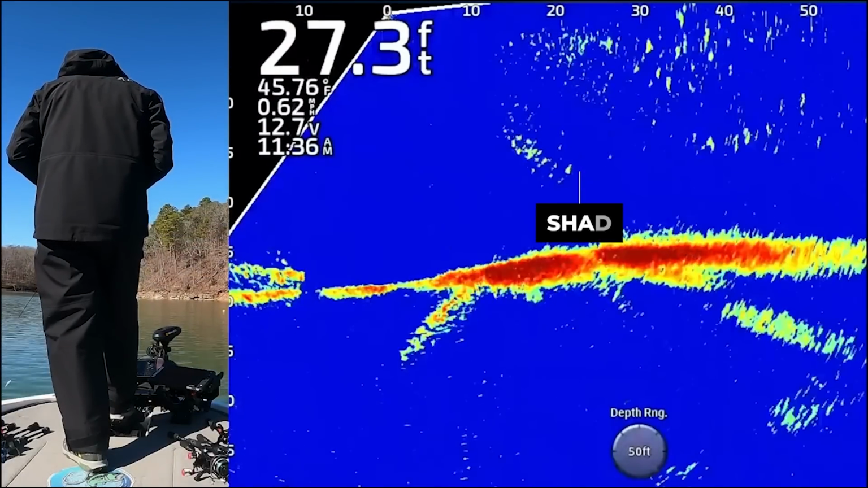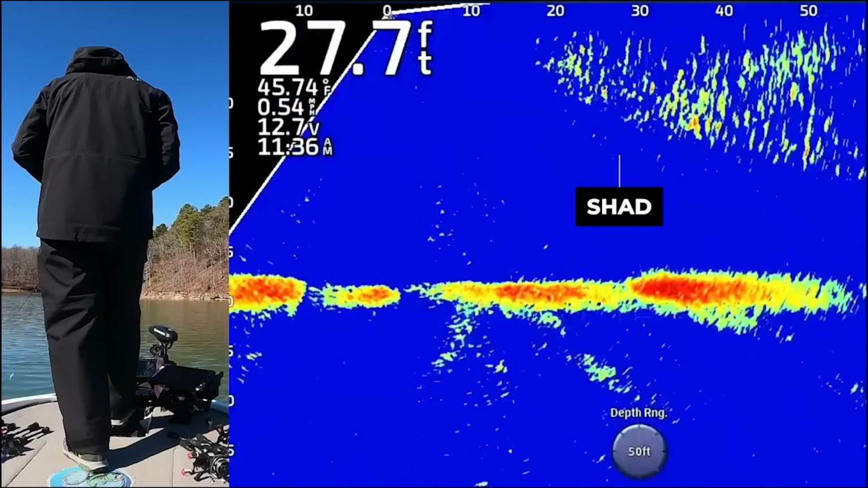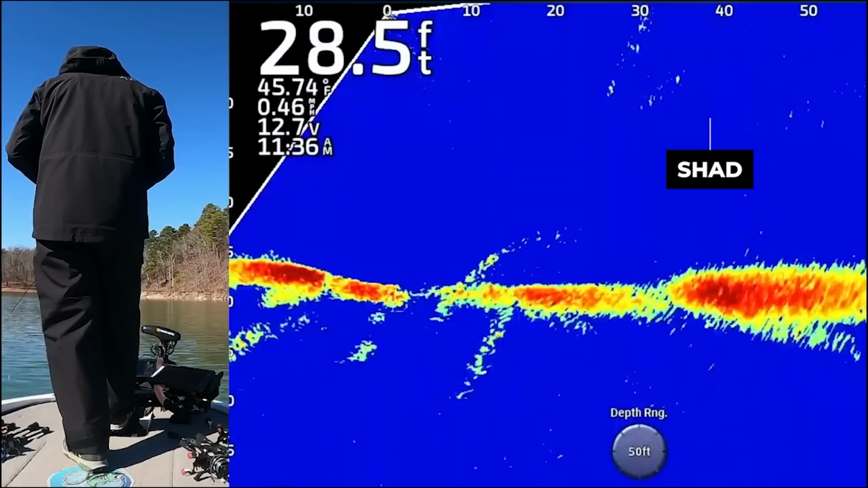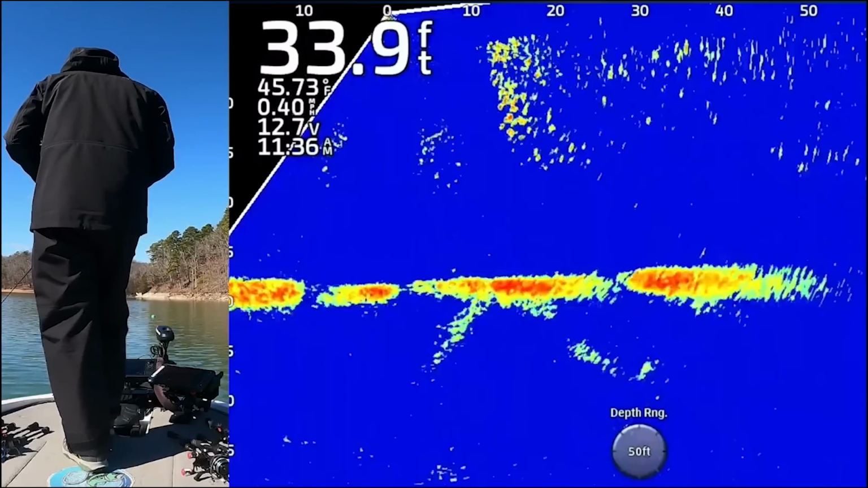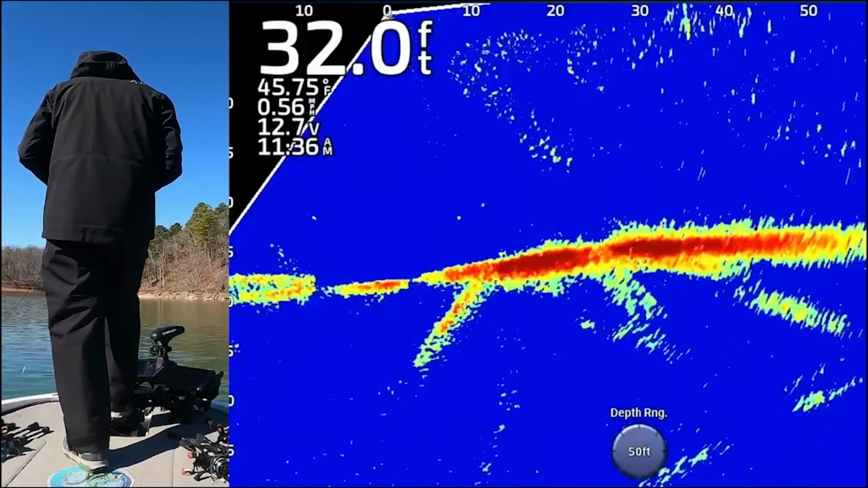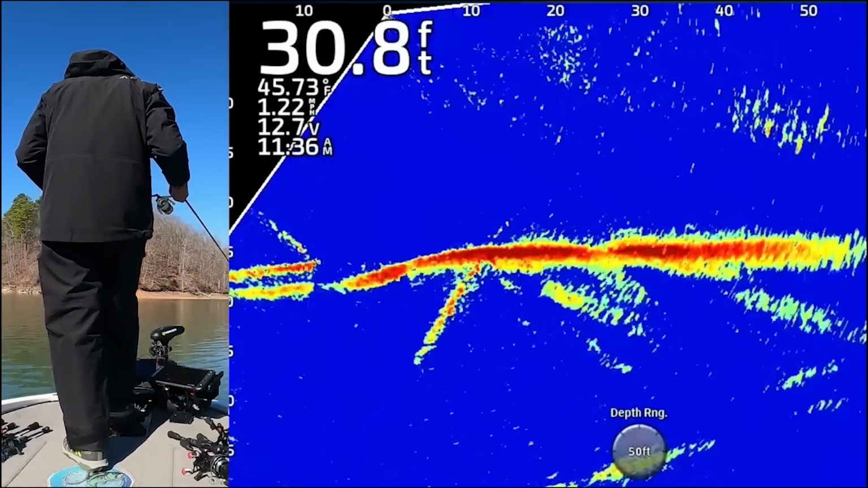It's interesting because there are a lot of shad here just out in front of the boat, but there are no bass setting up around them. I've seen a couple fish that are pushing closer to the bottom, but not very many. I mean, I'm not seeing much activity out here at all offshore, which is not the end of the world, because that means I probably just need to be fishing again, either up shallower or around an isolated target.